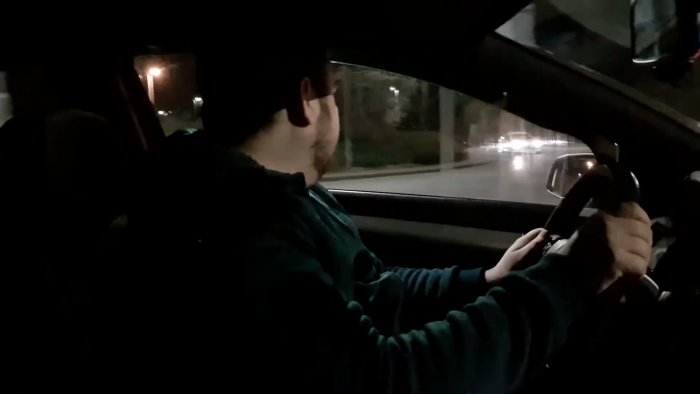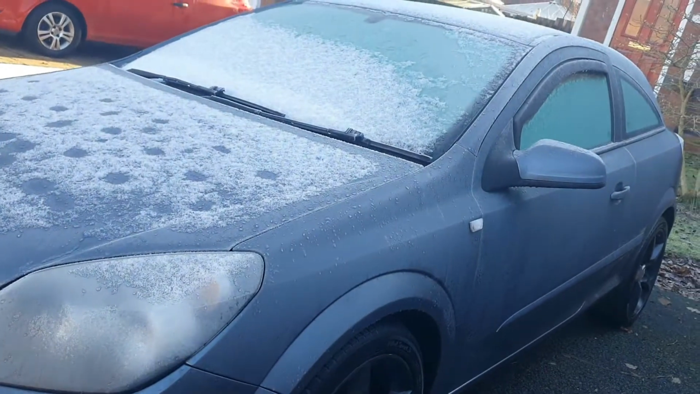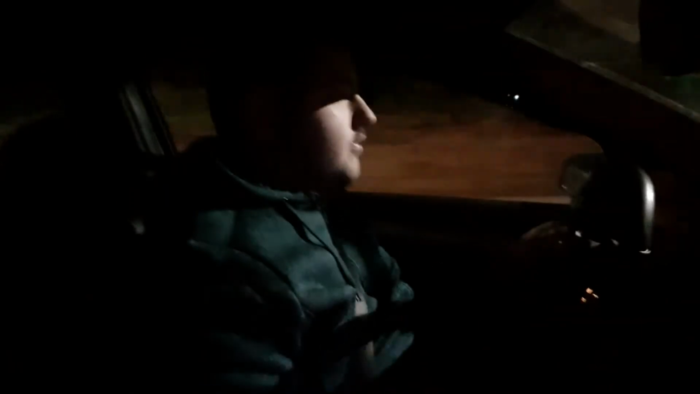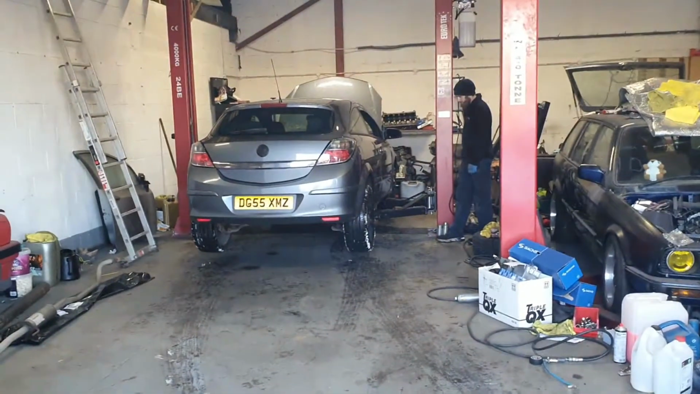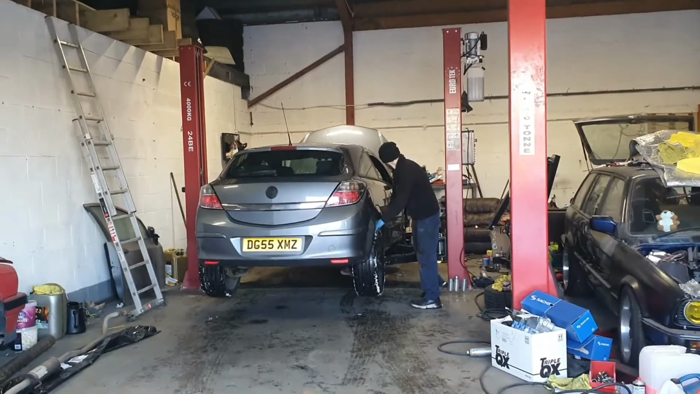But otherwise I am very happy with this 55 plate Astra. I've always wanted one for myself, and I know why, because they're stunning cars. They look good. They may not be the best in reliability, that's a given. You know, they weren't the best cars, they weren't built to last this long. But as Sarah's first car, it's the reason why we bought it.